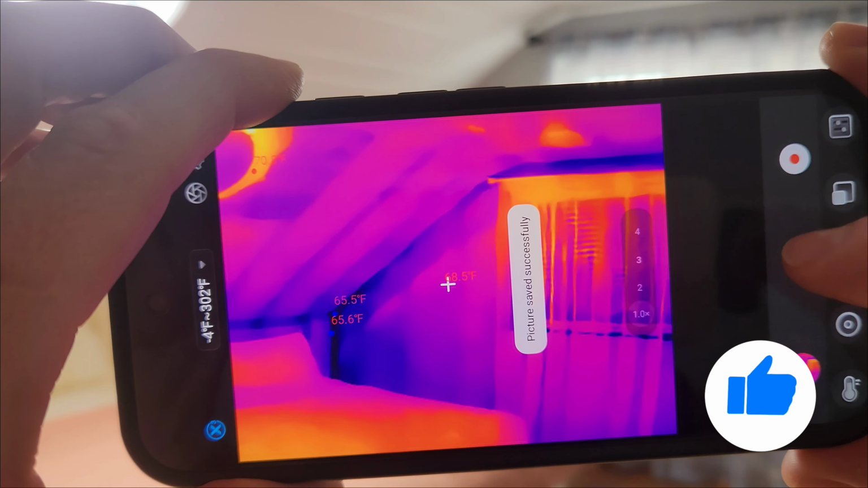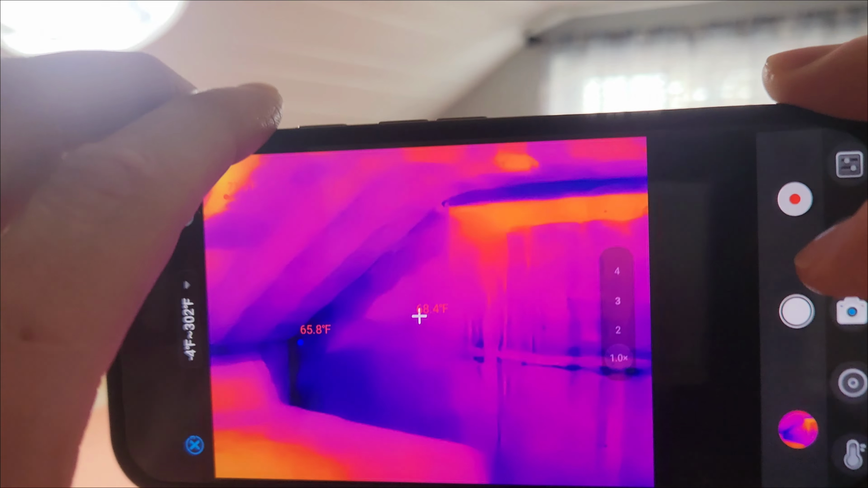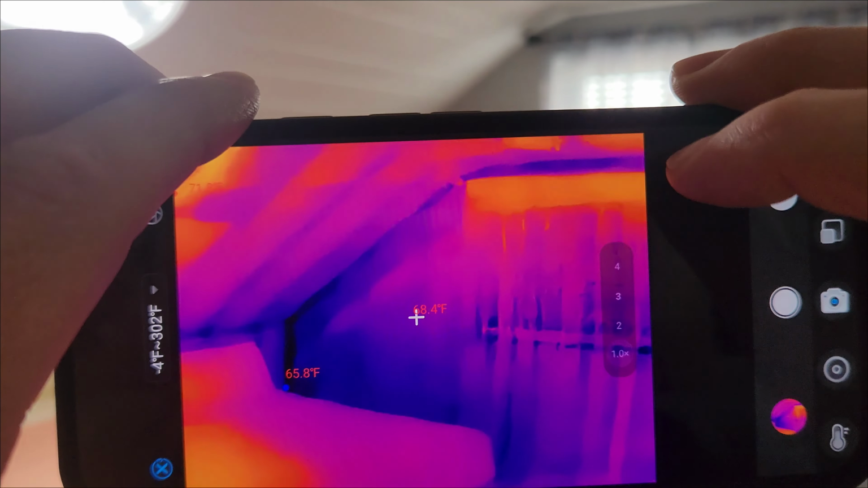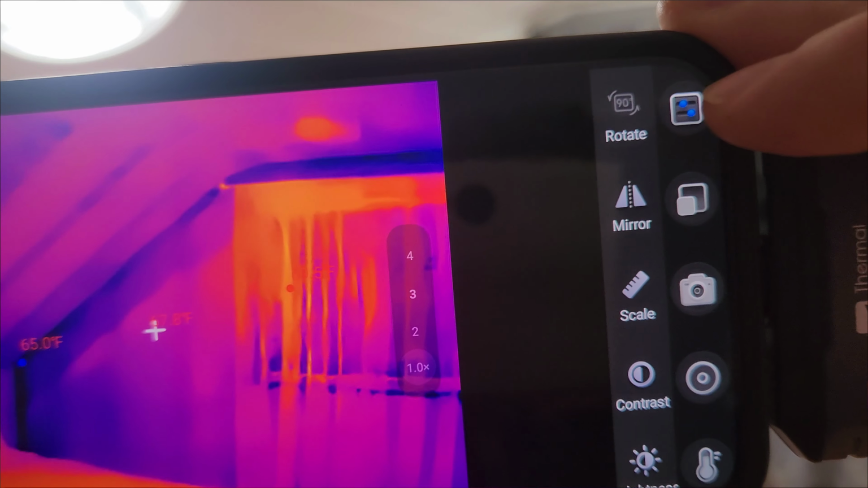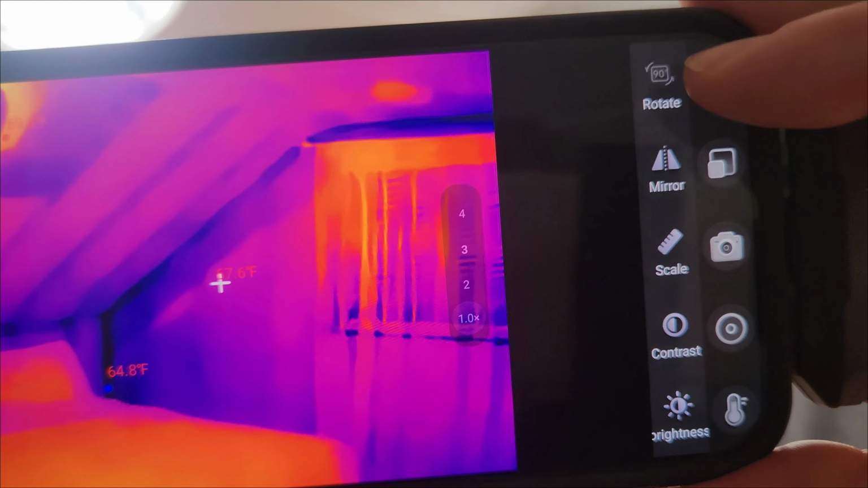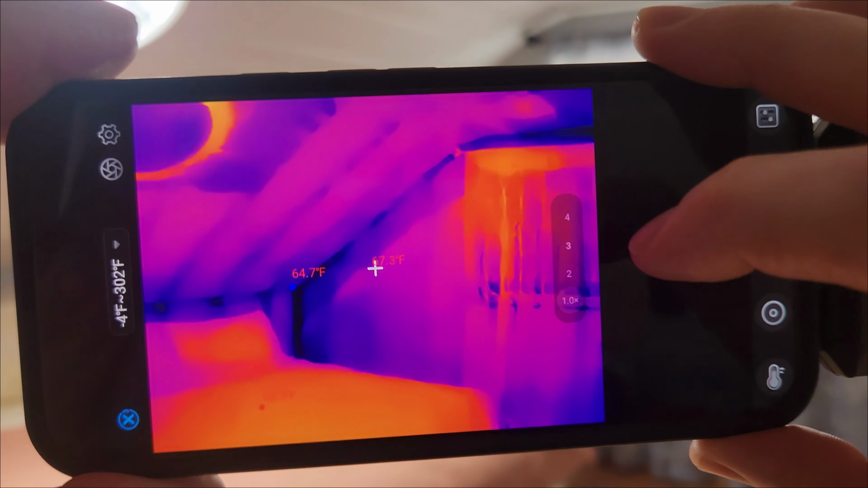Let's shoot a picture right there, and what's convenient is it's all stored in your phone. You can email or send images to wherever you need to, and it's all right there in your device and very easy access. Settings right there and all the different features and things like that right at your fingertips.